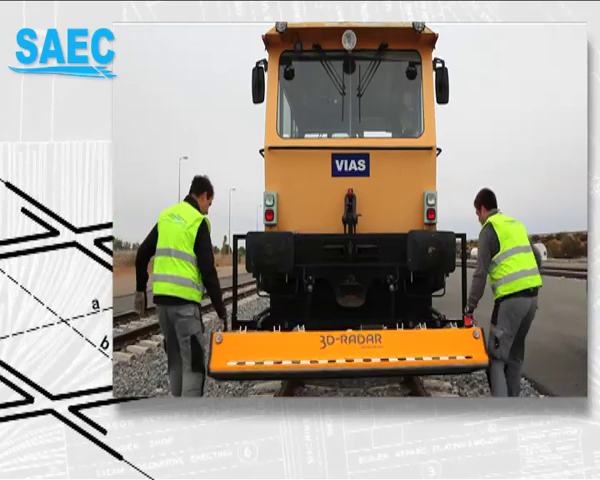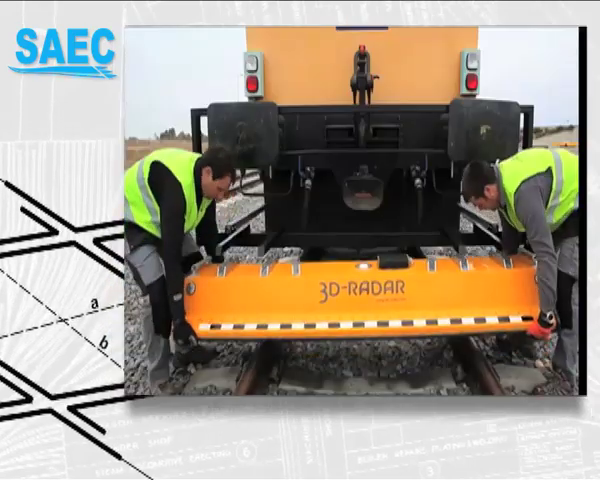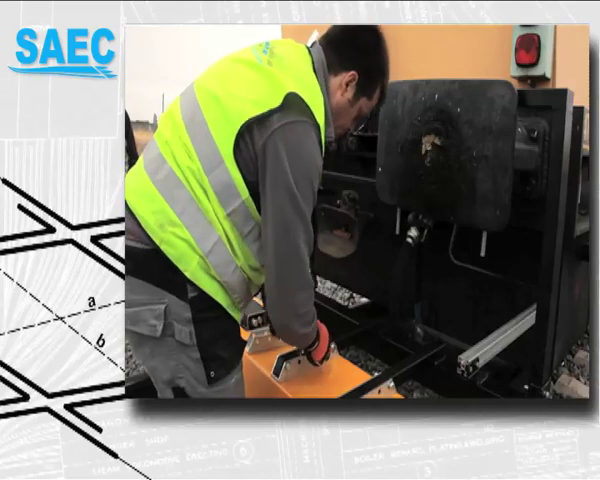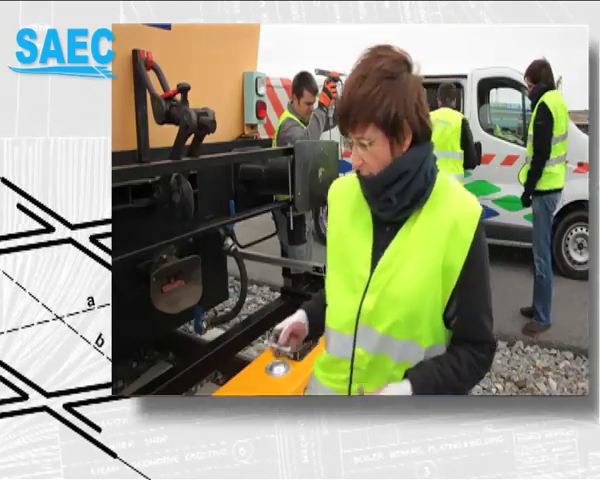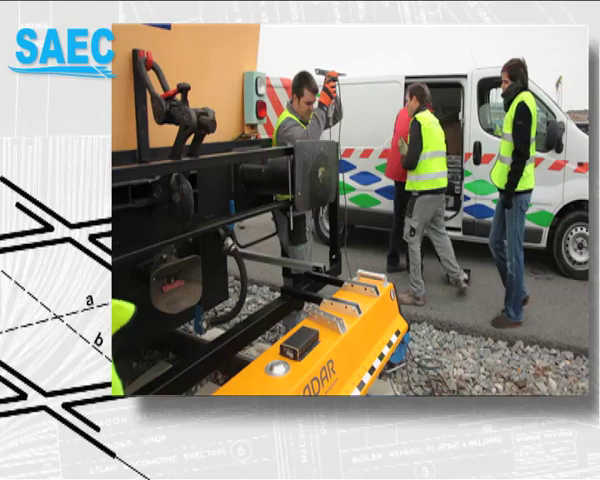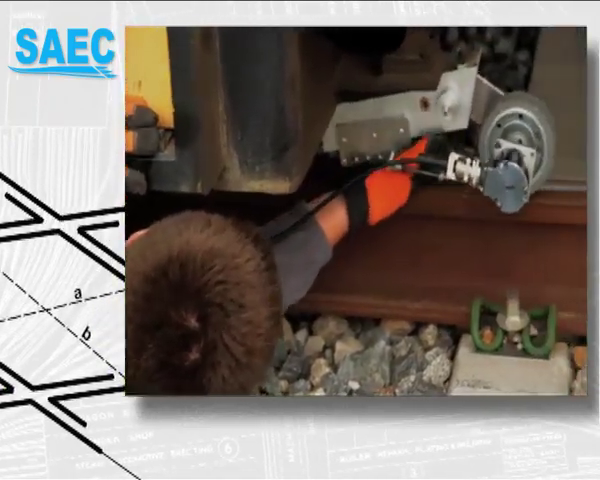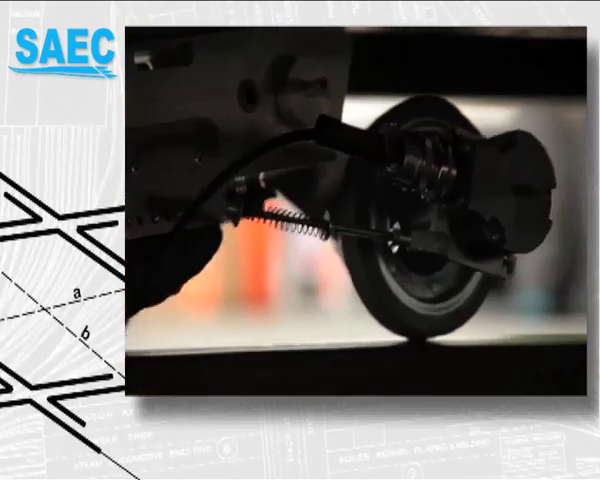The SAEC systems consist of a number of tools loaded on a train and other processing analysis tools in the cabin. The loaded systems include the following: a high-precision odometer that measures the distances between the data collected by